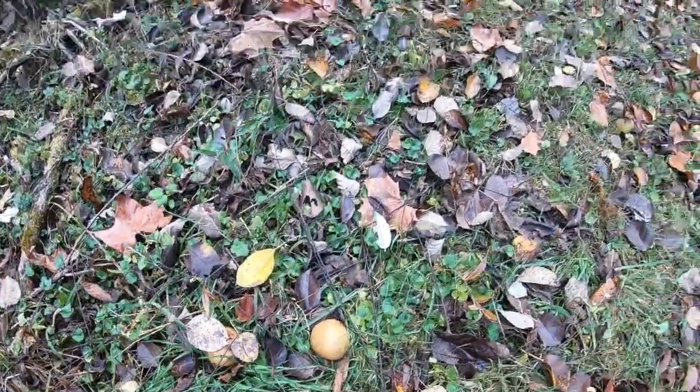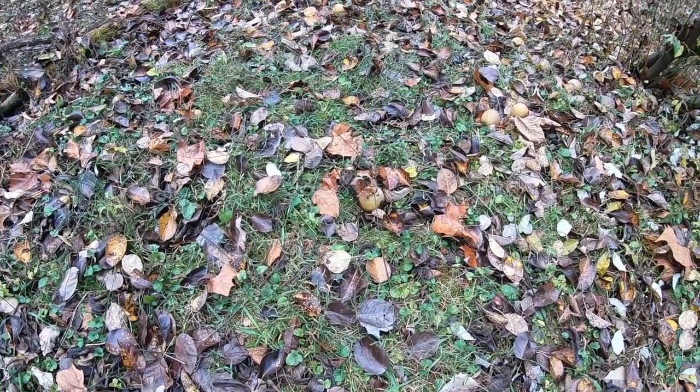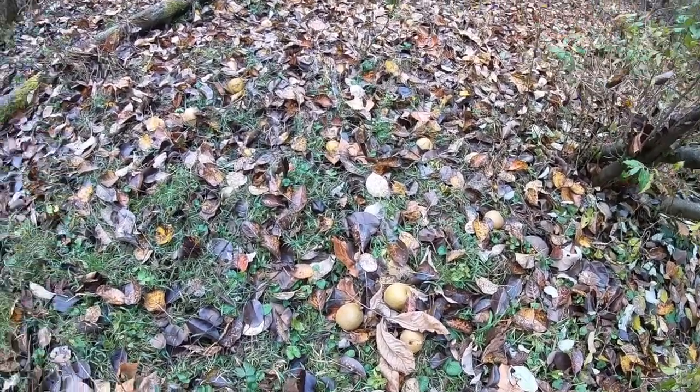Hey everyone, I'm on a piece of property that I've been on for 18 years. I've hunted it on again, off again. And one of the things I noticed when I first came here is there were a couple apple trees, and then there was this late season pear tree.